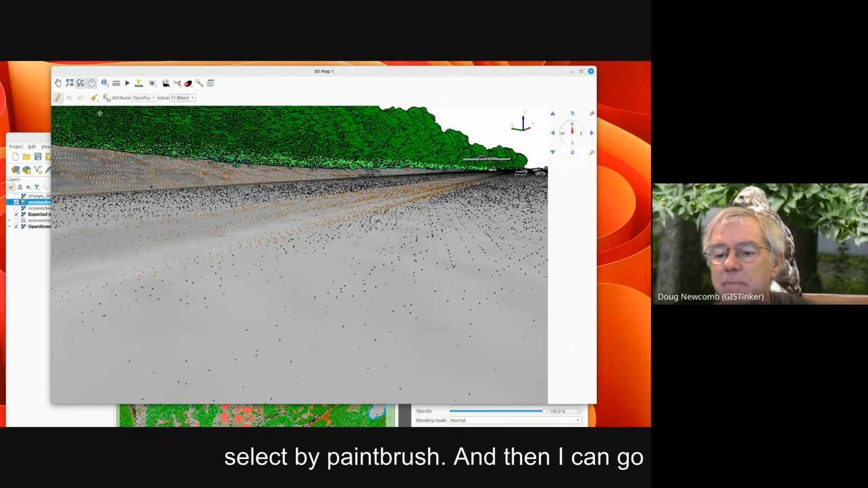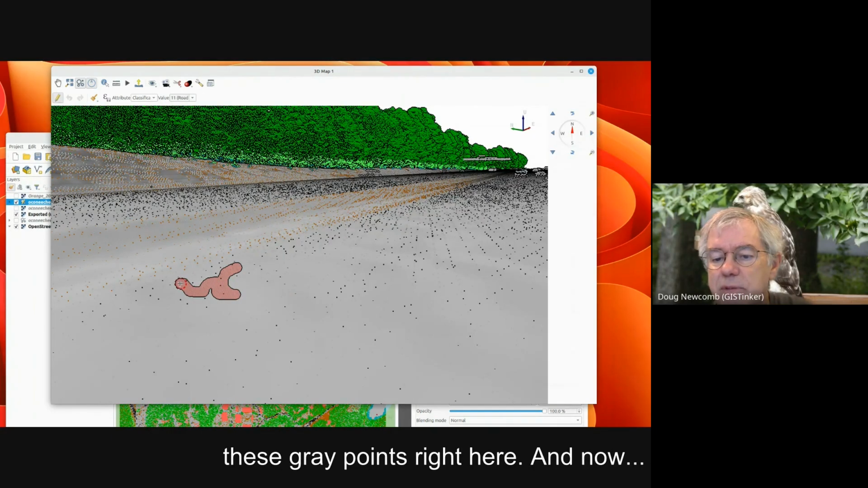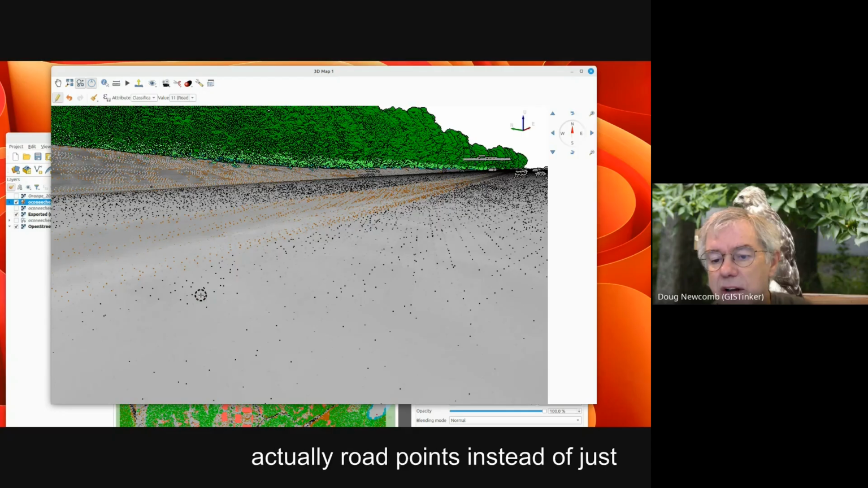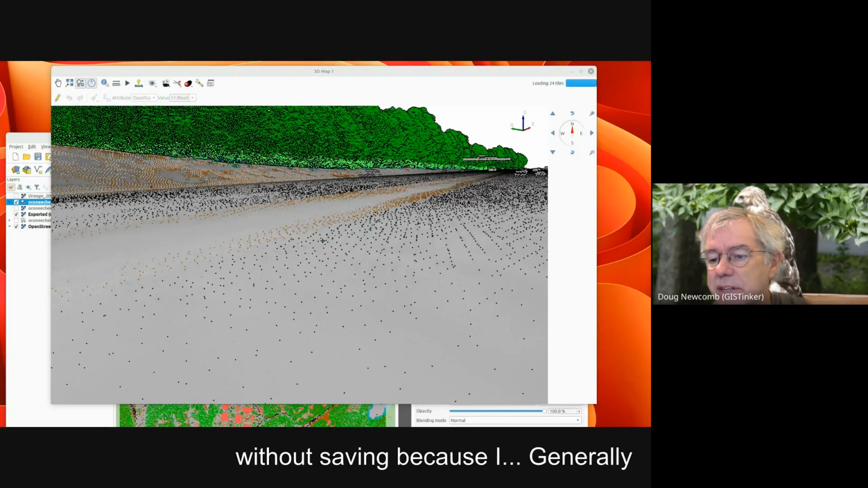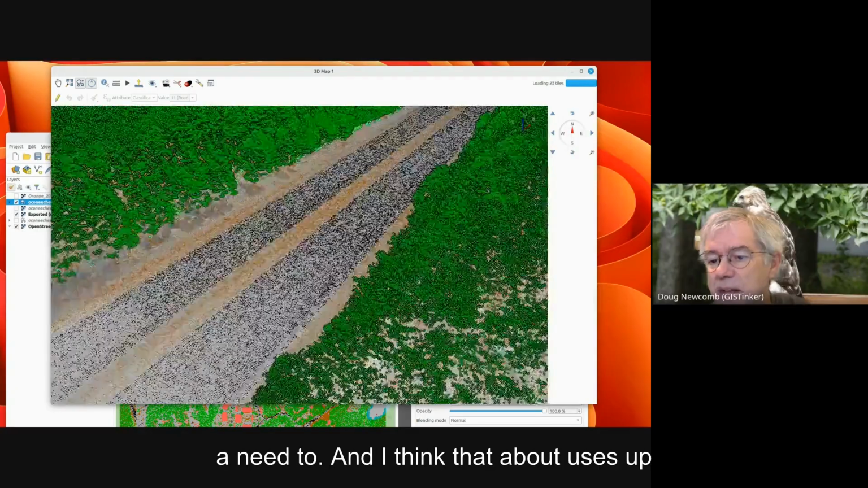And then I'll select by paintbrush, and then I can go through and just start painting some of these gray points right here. And now their classifications have been changed. So now they are actually road points instead of just unclassified. All right, so you can save that, stop, and I'm going to close without saving because I generally don't change things unless I actually have need to.